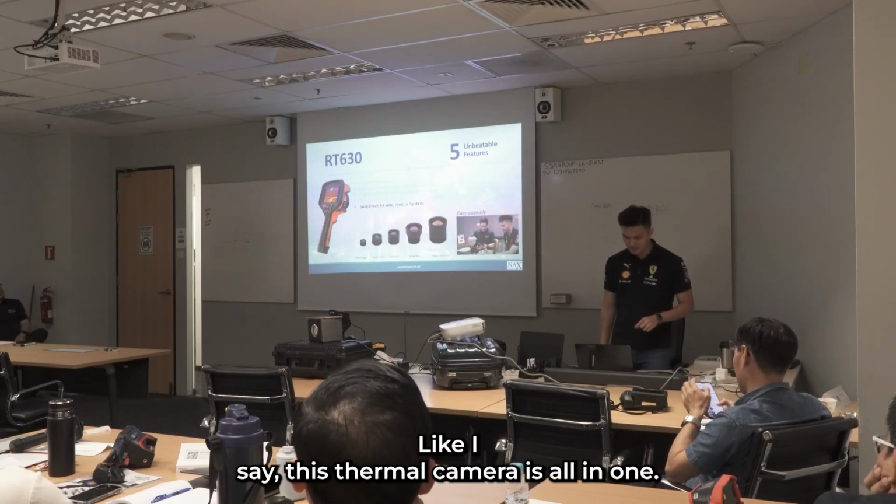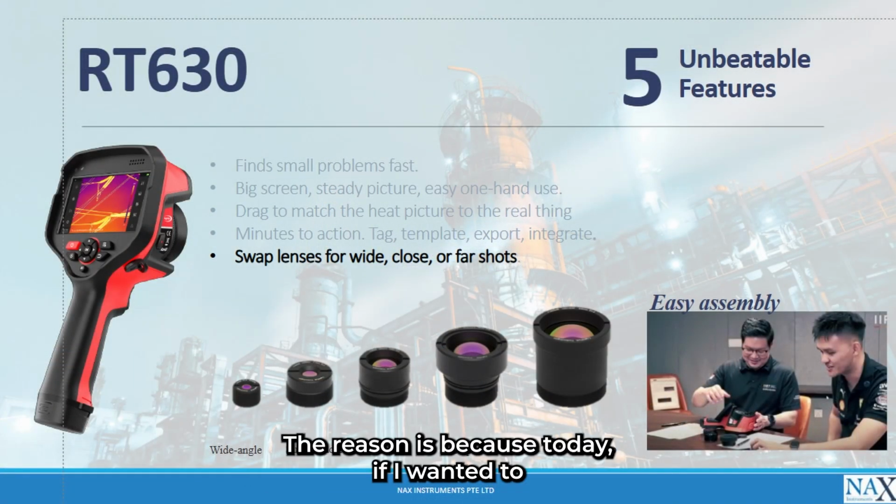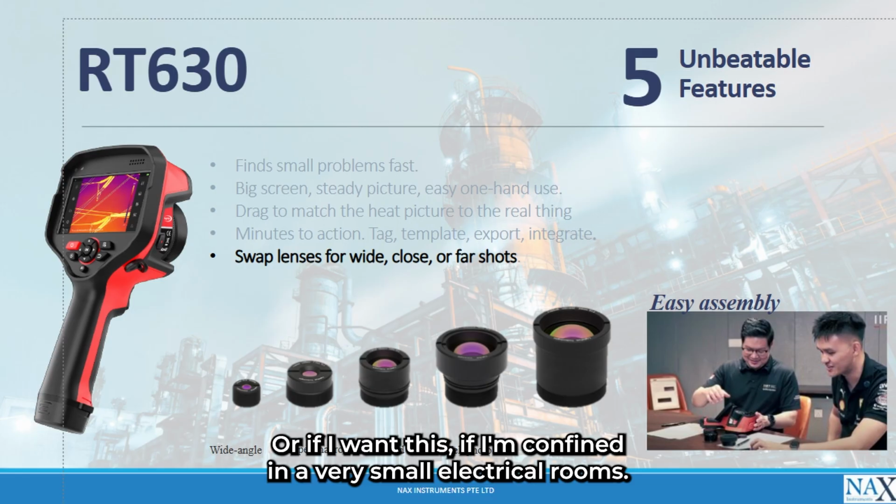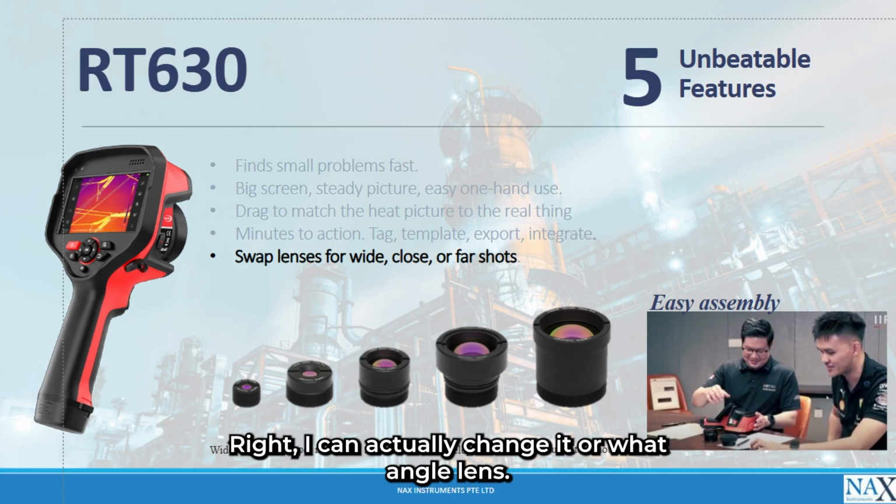Like I say, this thermal camera is all-in-one. It meets all the requirements. The reason is, today, if I want to identify a temperature image that is very far, I can change it to a telescopic lens. Or if I'm confined in a very small electrical room, due to the conditions in Singapore, we are all very confined, I can change it to a wide angle lens.